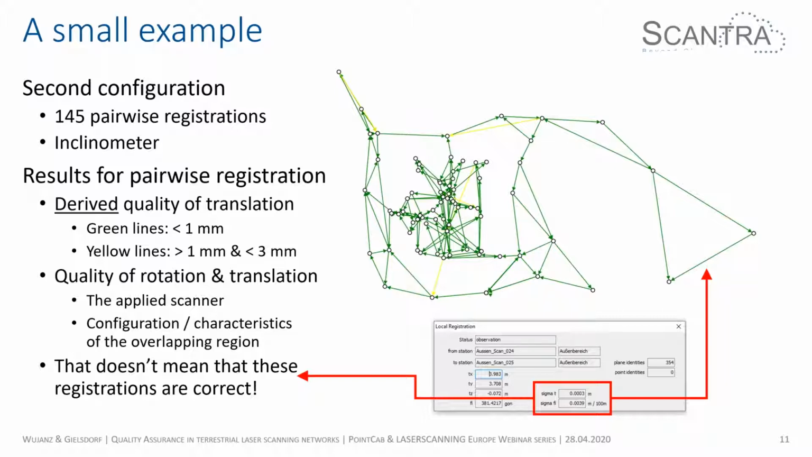When you see a green line in Scantra, it means that the sigma T, which highlights the translational quality, is below a millimeter. If it's yellow, it's between 1 and 3 millimeters, and if it's red, it's larger than 3 millimeters. The quality of these measures depends, of course, on the applied scanner, but a lot more influence is brought into this game based on the configuration and the characteristics of the overlapping region.